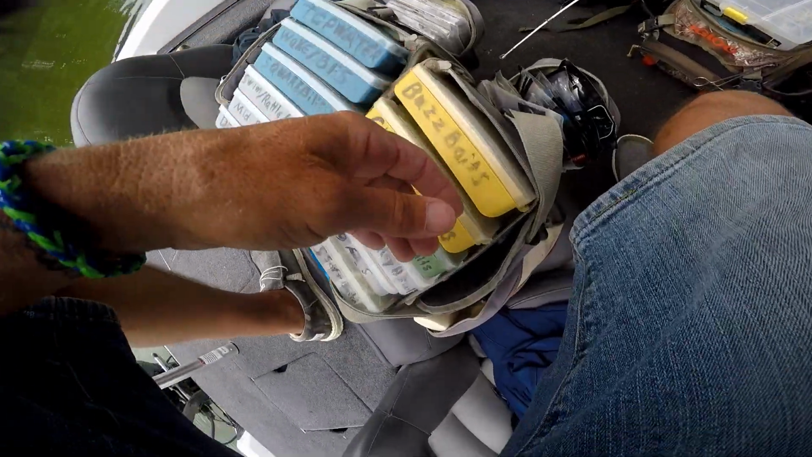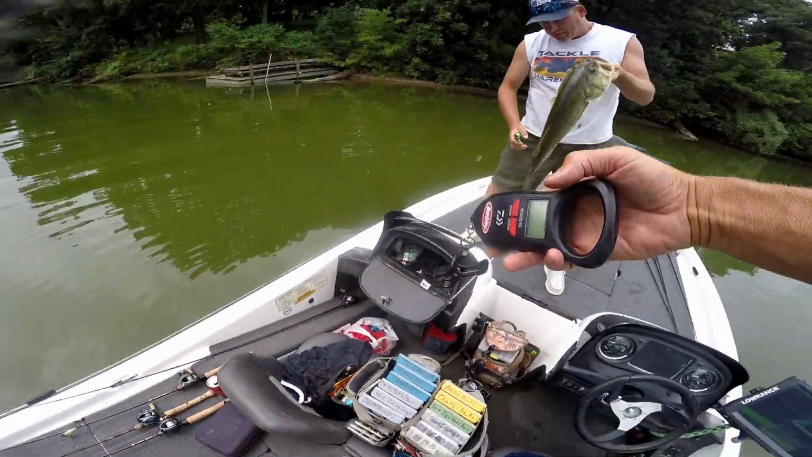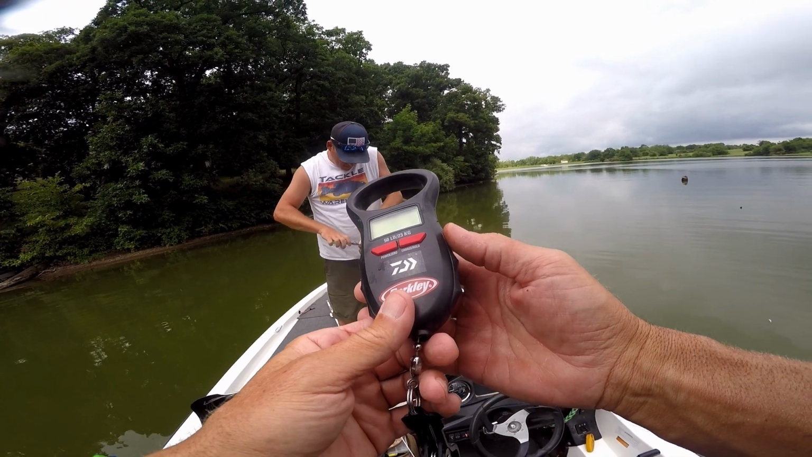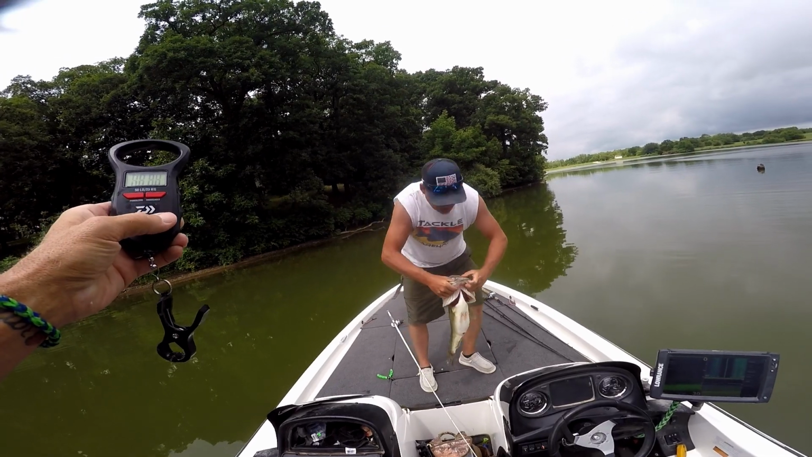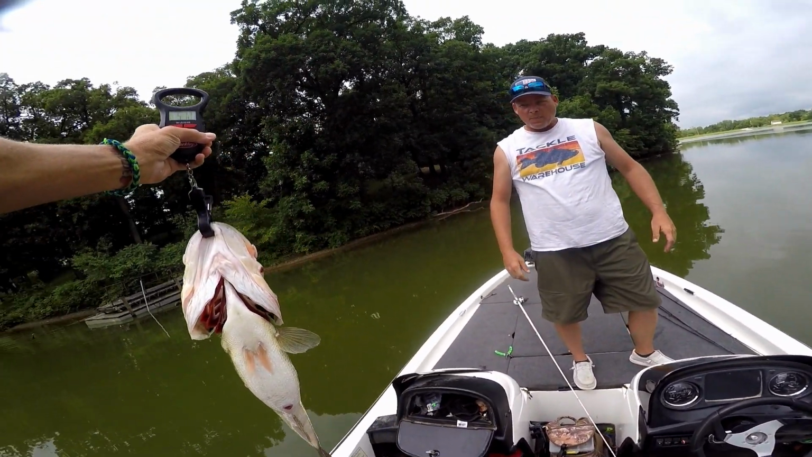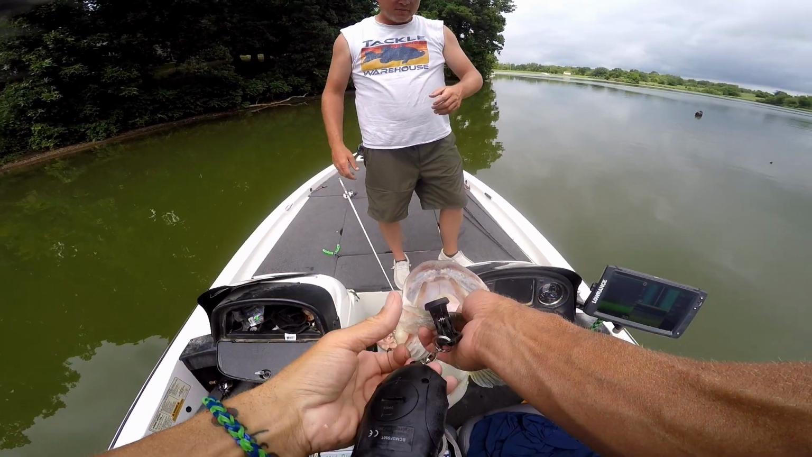Not as big as you think. We haven't caught a big fish in a while. Yeah, this one might be 5. No, I bet you it's 6.5, could be 7. Just a guess. Wow. Pretty fat. Put the scale on. Zero it out. Man, he just don't feel heavy though. Some of the 4-pounders feel heavier. Oh, not quite 6. Oh, 5.15. I'll call him a 6-pounder. 6-pound bass.